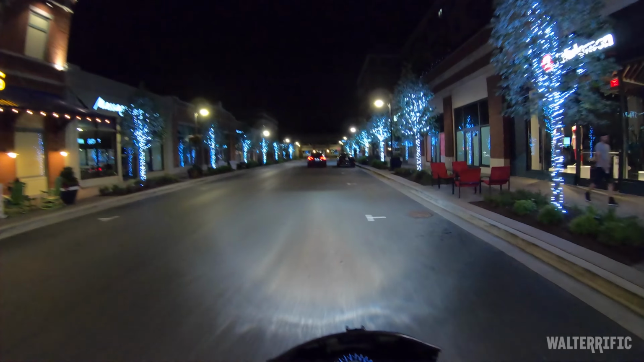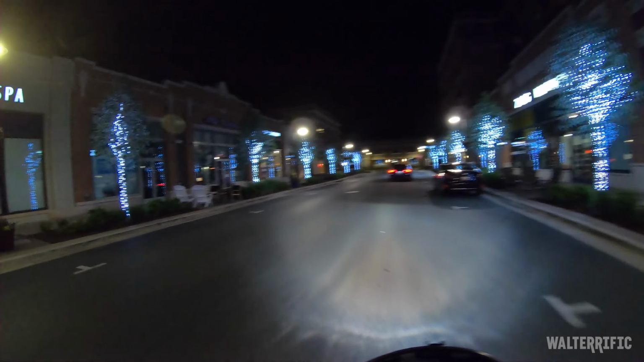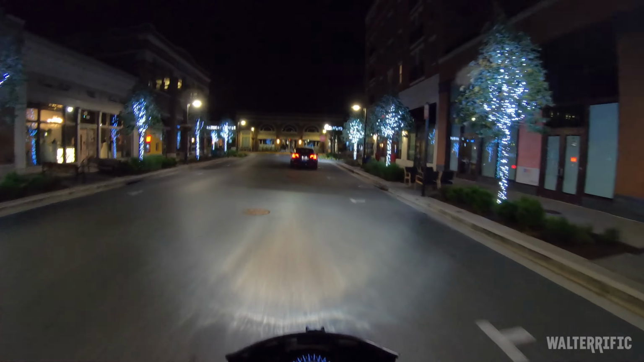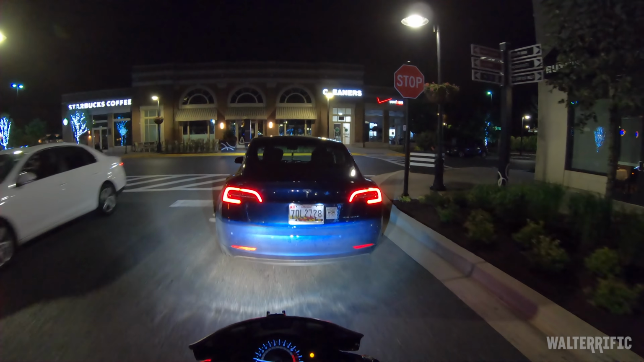I'm pretty tired, but the good thing about riding this late is there's hardly anybody out here. And I do like going out when it's dark. Also, I have my clear visor and I put the anti-fog insert in here, so now I can ride at night and I'm good and neato.